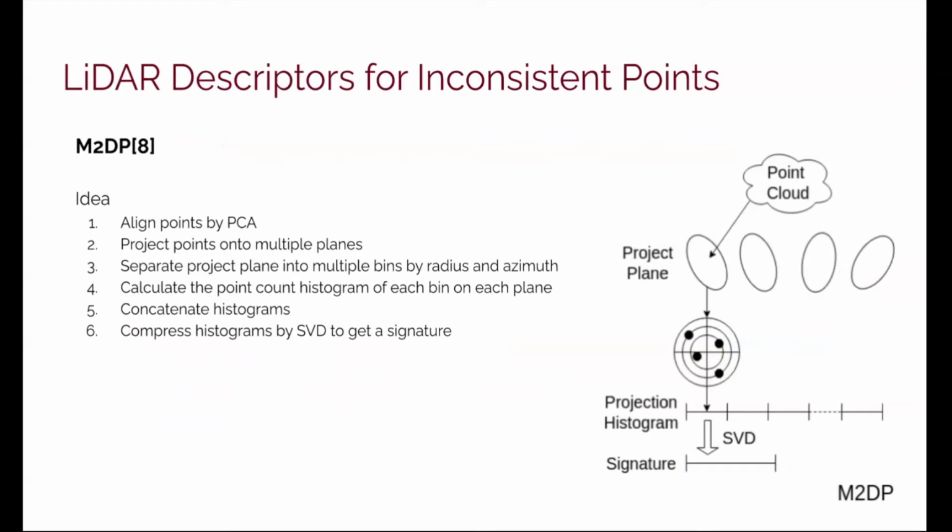The first one is M2DP. Its high-level idea is given in the right figure. We first align the points to a reference frame obtained from PCA. We then project the rectified points onto multiple planes defined by the viewing angles. We further divide the plane into multiple bins by radius and azimuth, and count how many points are projected onto each bin. We concatenate the point counts and get a projection histogram. Lastly, singular value decomposition is applied to the histograms to get a compressed place signature.